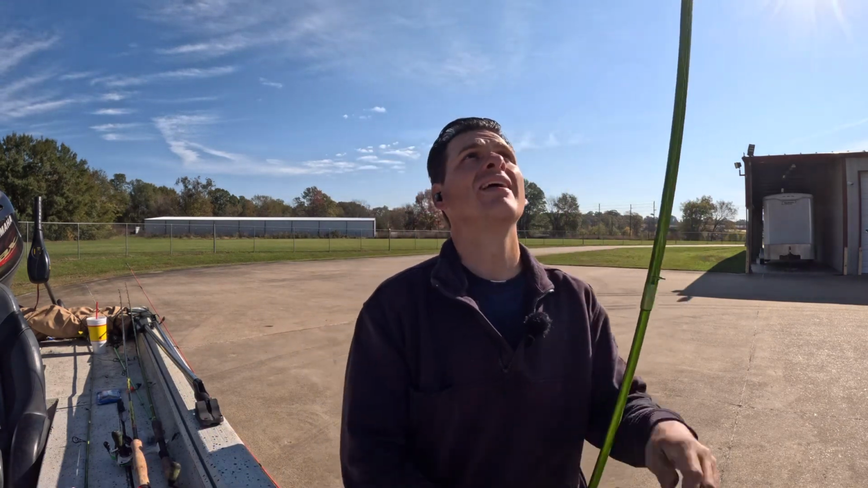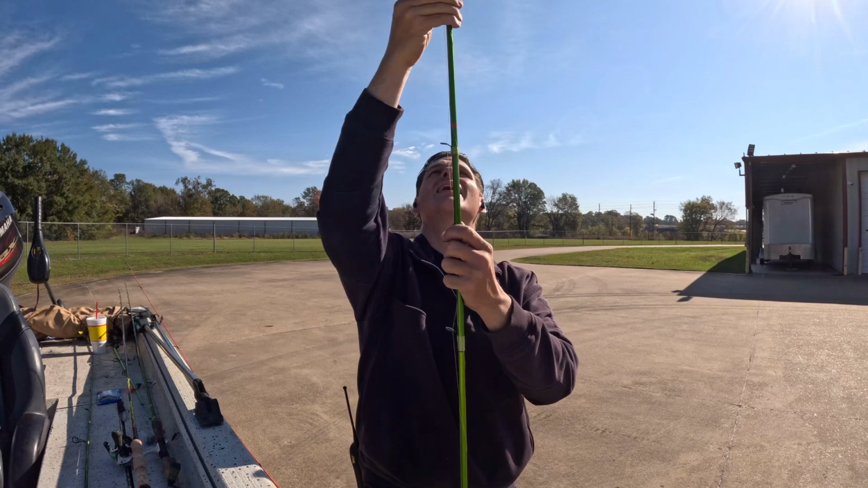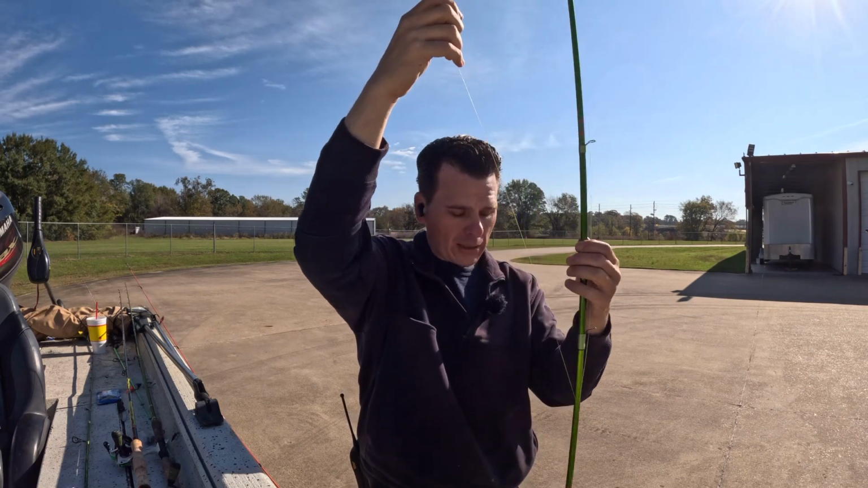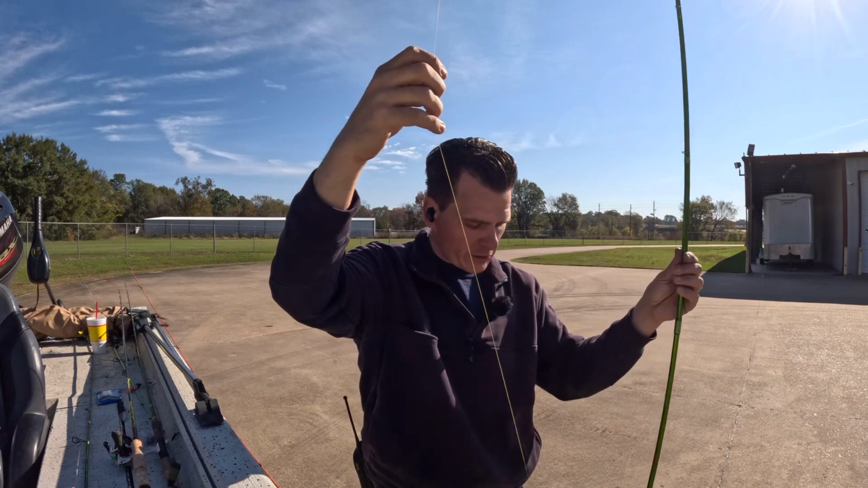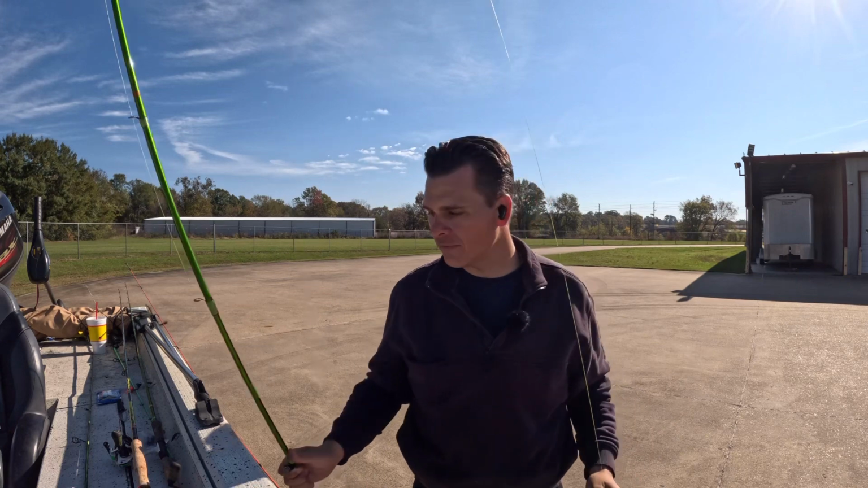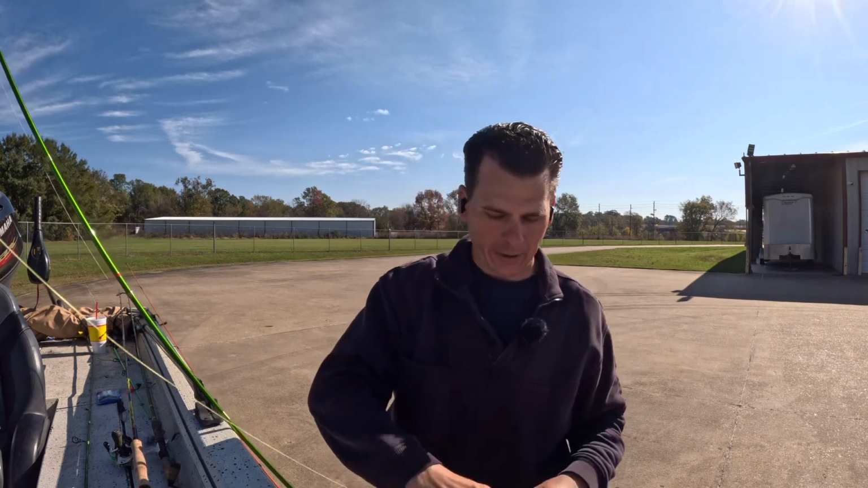So it's a 14-foot ACC rod. Let me undo it right quick. I have these set up the same way. I've got 20-pound braid on this one. And I have it set up just a tad different, and I'll show you exactly what I'm talking about.